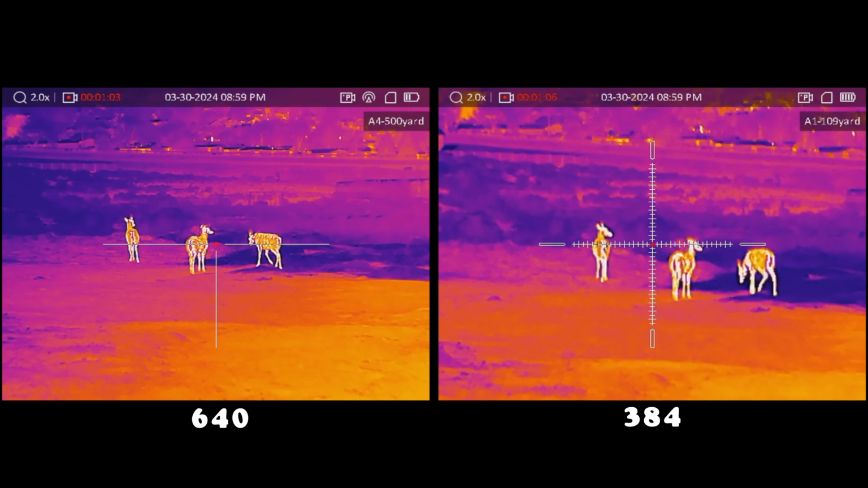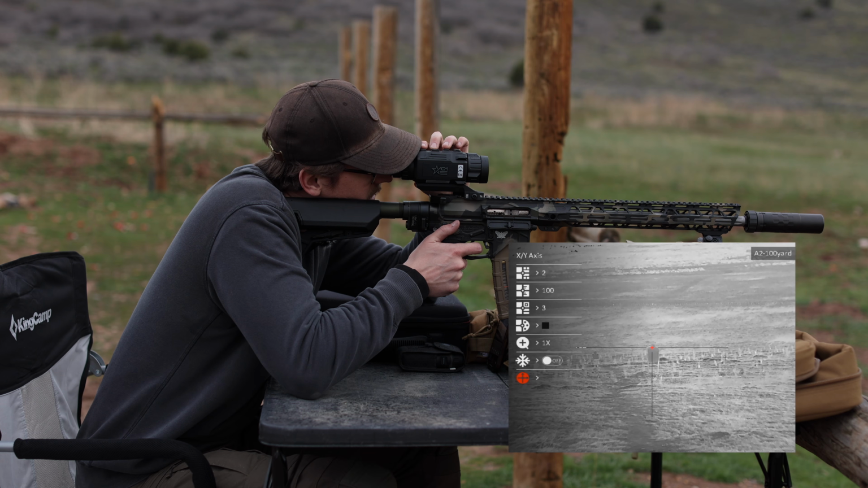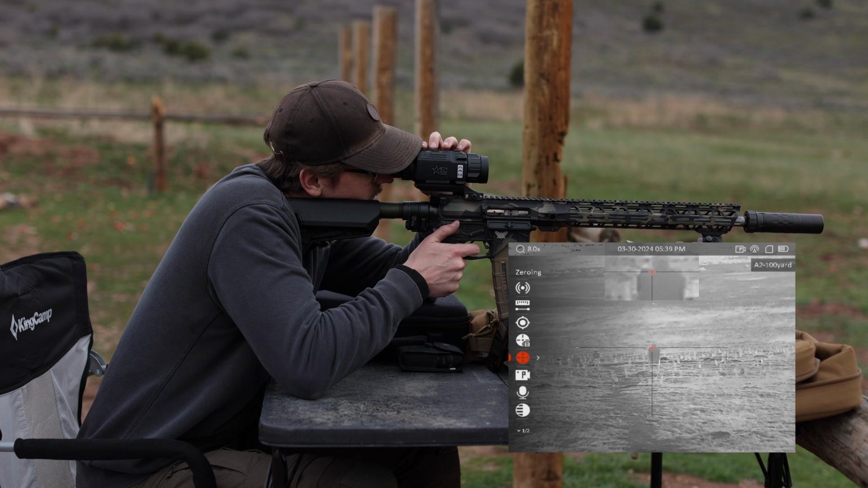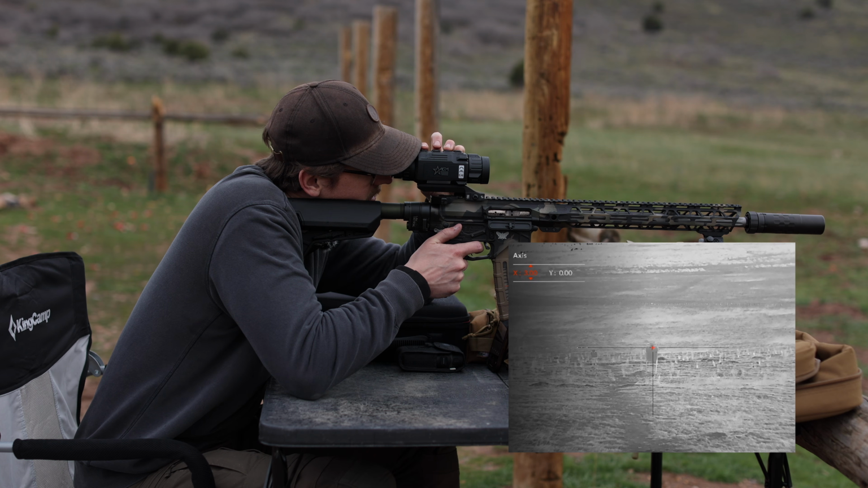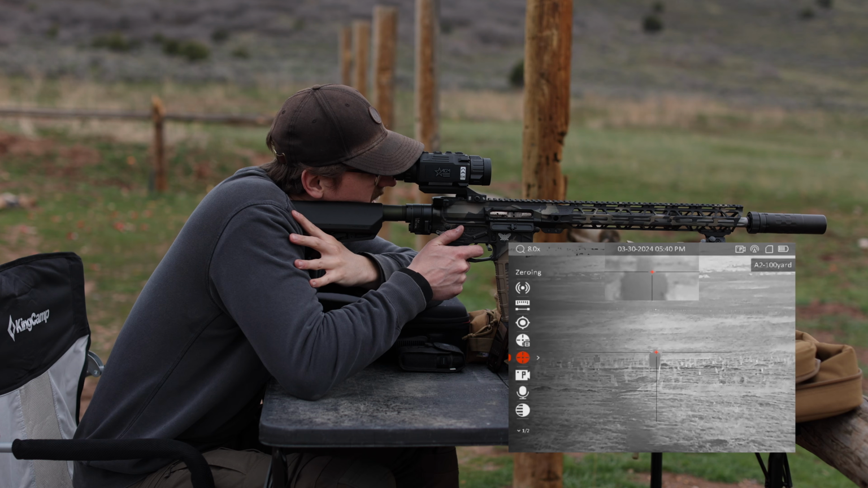They both look great. Sighting in the optic was just as easy as sighting in the Neath, which if you haven't watched that video, you can see me sight in another AGM optic really quick, and it's pretty much the same process for the Rattler. So what you're seeing here is you take your first shot, then depending on where that round hits, you adjust the X and the Y axis to match the impact, and in theory it should be good to go, which was my experience. It's easy as can be.